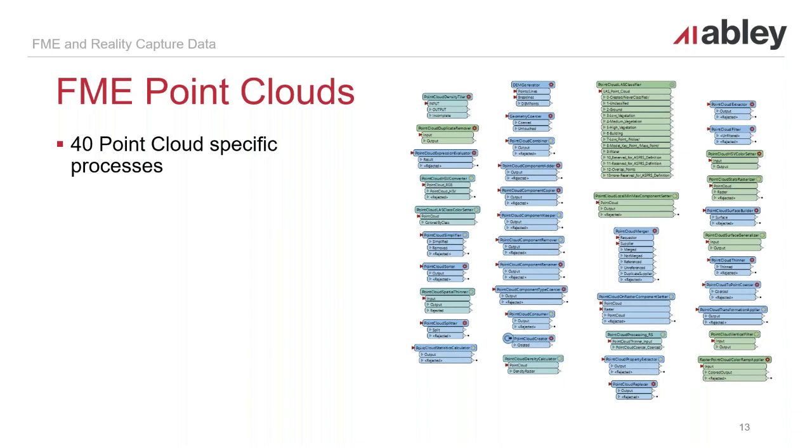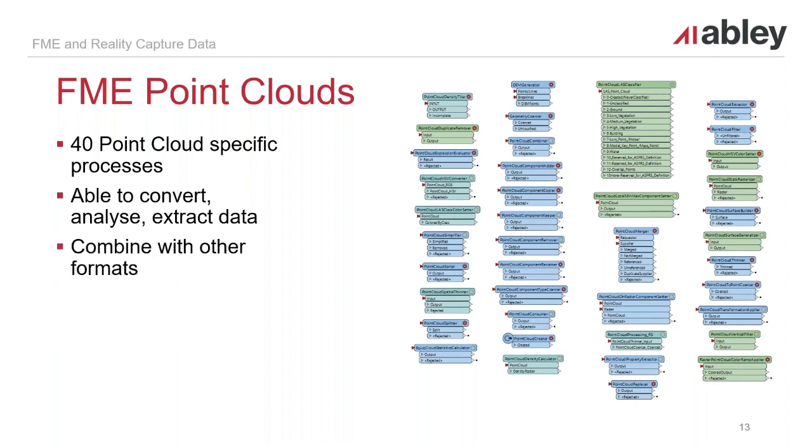And that returned over 40 specific point cloud processes. So these are processes that just work on point clouds. There are other transformers that can work on point clouds, but these ones are specific to point clouds. So this can be things like thinning a point cloud, building a surface from the point cloud, filtering out different components of the point cloud, merging point clouds together, really a whole range of different functionality.